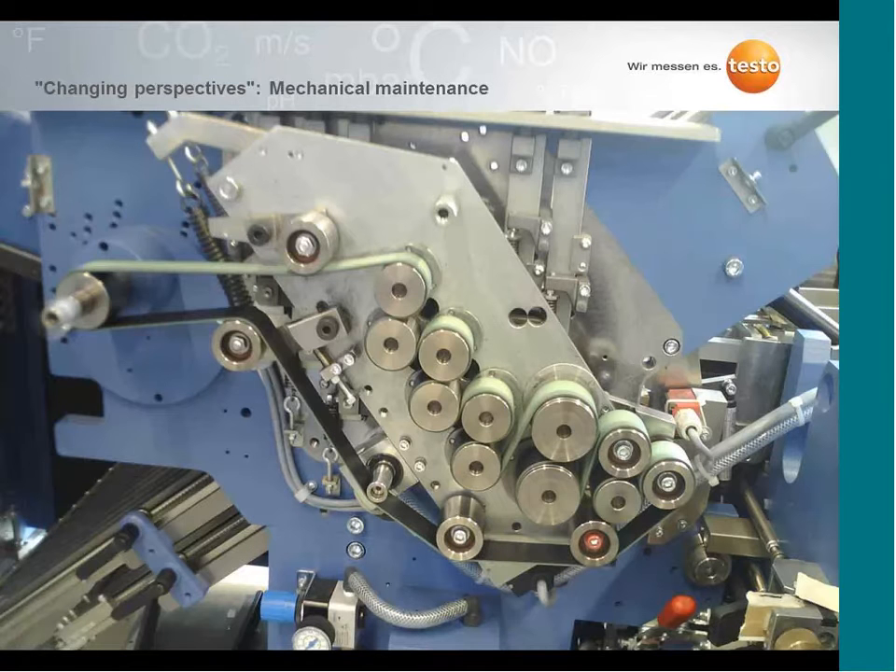First, an example in mechanical maintenance. You can see a machine that looks very neat and well maintained. You can see a lot of rolls, bearings, and a belt. At first glimpse, you could say everything seems to be okay.